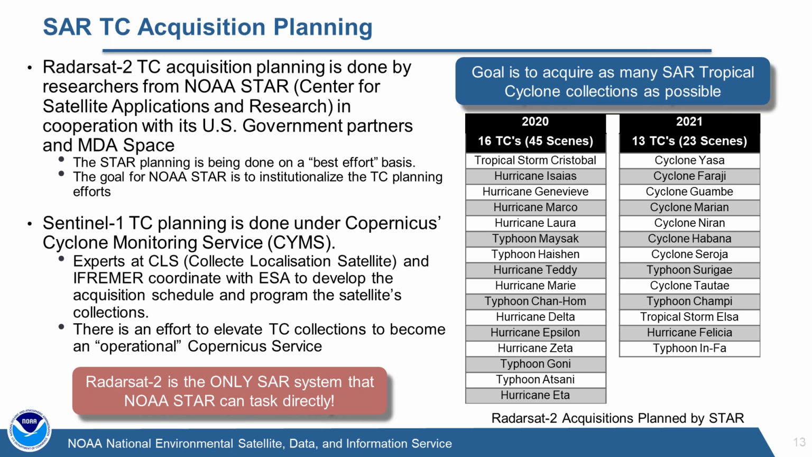The Sentinel spacecraft are programmed under the Copernicus Cyclone Monitoring Service, so experts at IFREMER coordinate with ESA to put those collections together. We do our best to coordinate with Alex Moosh, another colleague who is responsible for doing those collections.